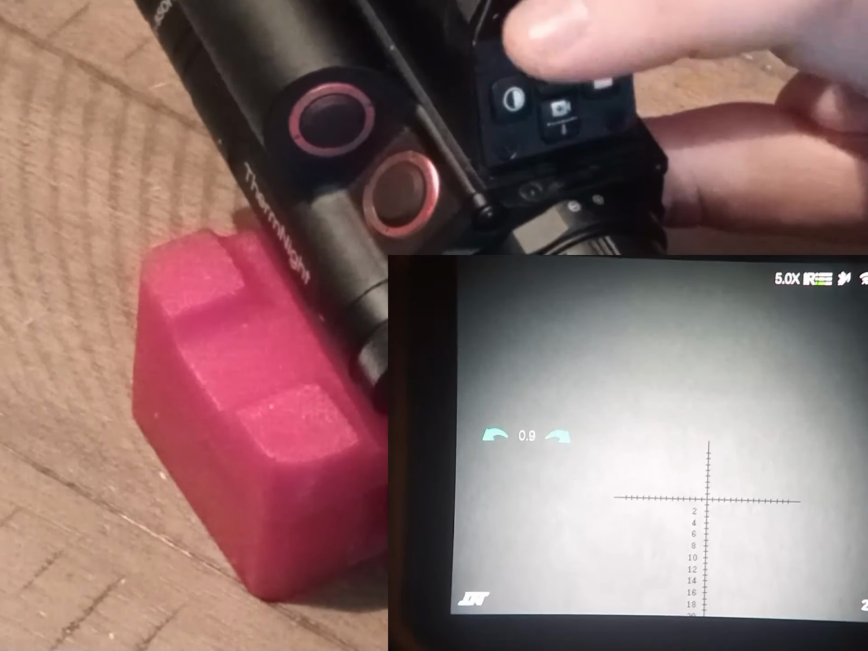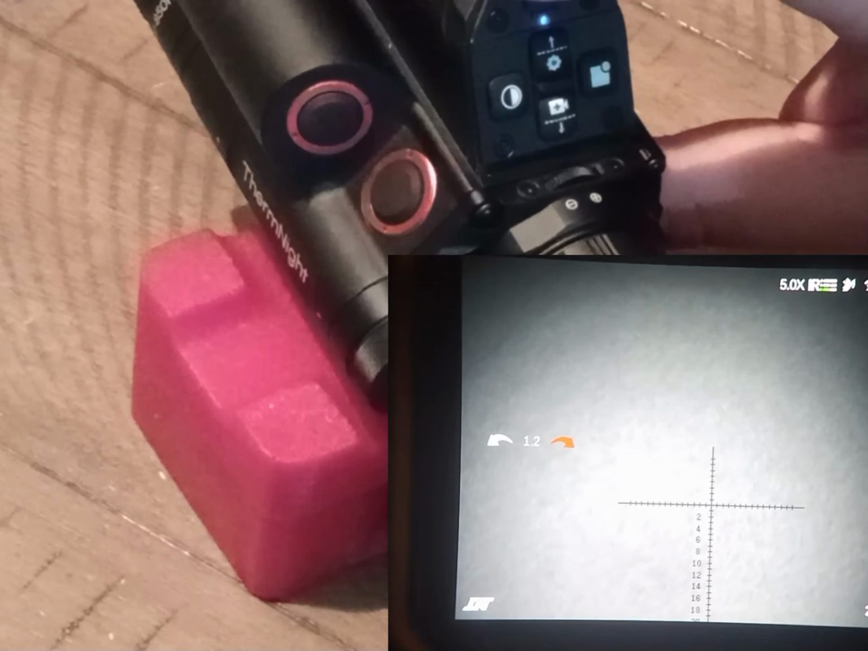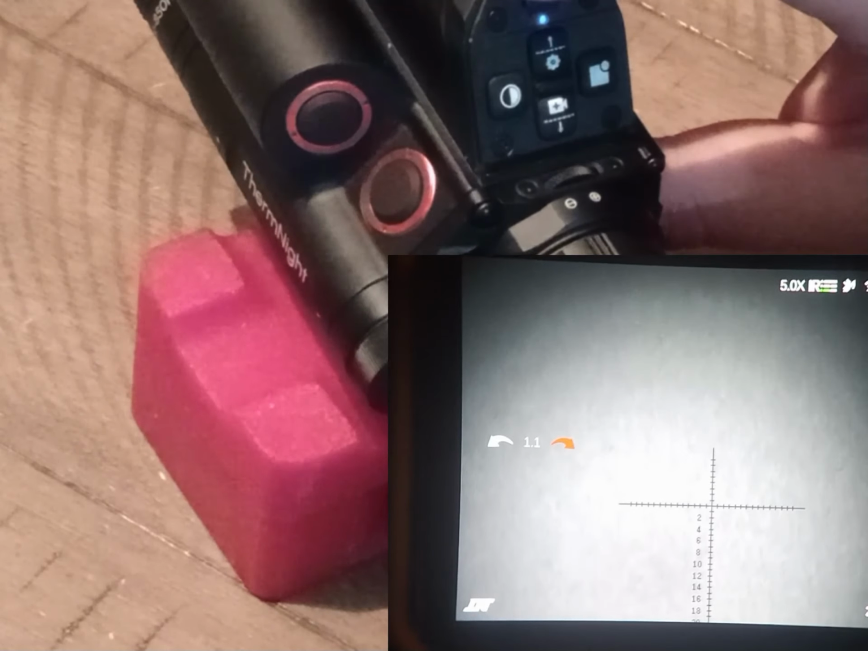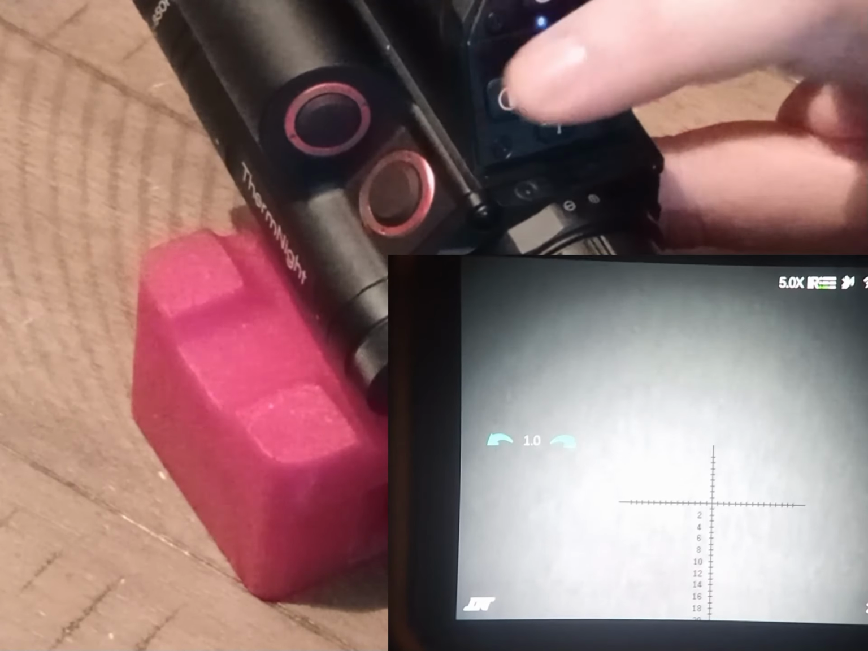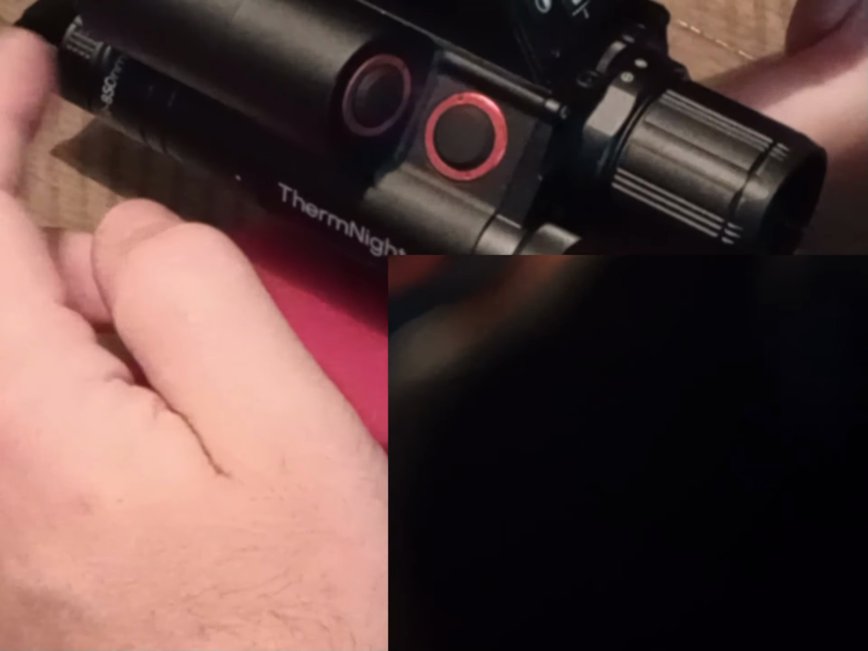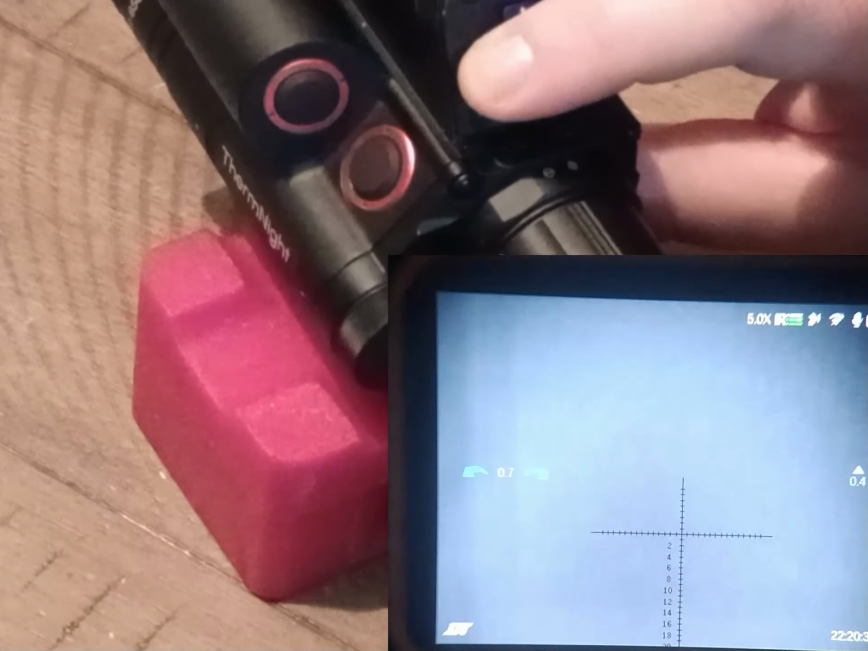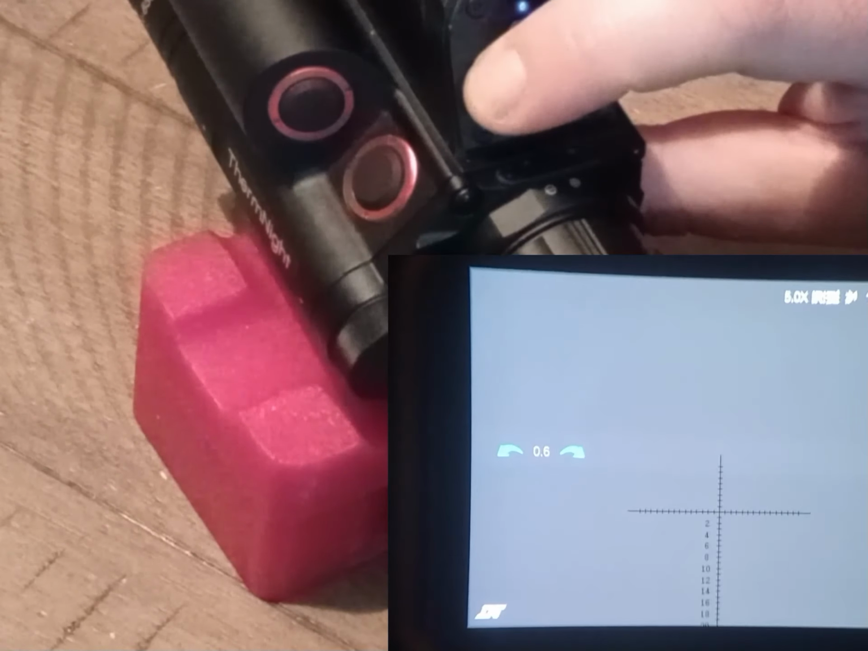There it goes. So you got to hold this down, the left button, and you'll hear it click, and you see the IR up at the top right next to what looks like Wi-Fi and Bluetooth. You could change the brightness, which I did at nighttime, and it's pretty freaking cool because the illuminator is right over here, and you can adjust the beam. It's freaking awesome. Again, if I was a big nighttime hunter, I would use this all the time.